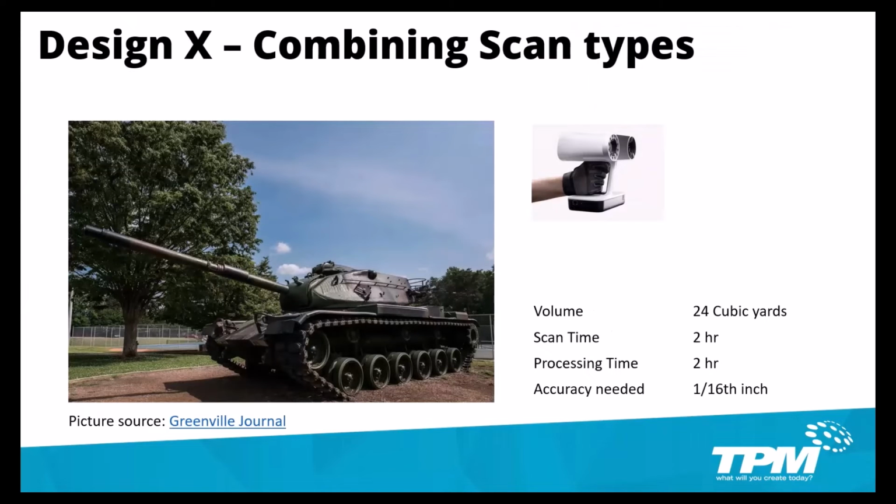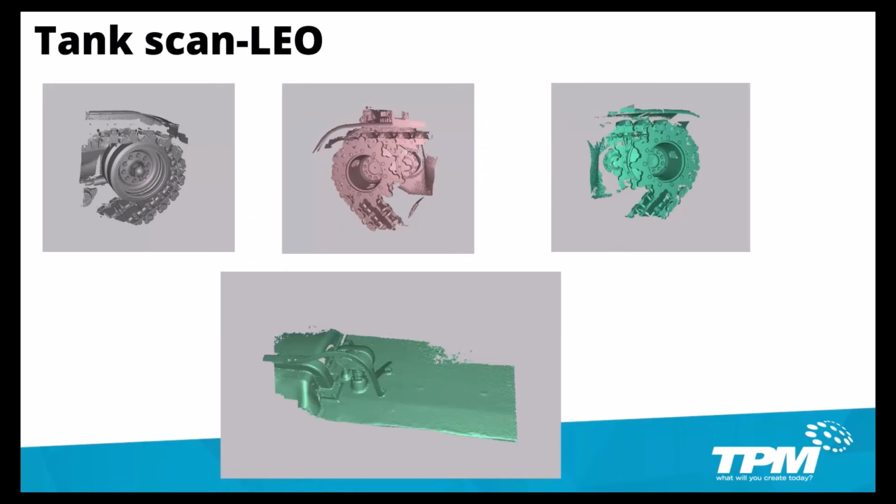So what I'm about to show you now is a scan of this tank. What's different though is that we're going to be combining the scan types. We're going to be combining the scan of the Artec Leo as well as the Leica RTC 360. The total volume for this project is about 24 cubic yards. The scan time is about 2 hours, and the processing time is also about 2 hours. The accuracy needed for this job was about 1/16 of an inch.